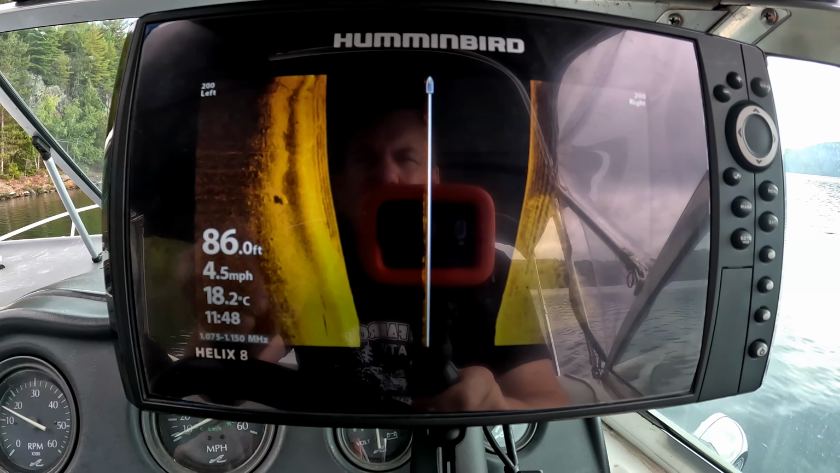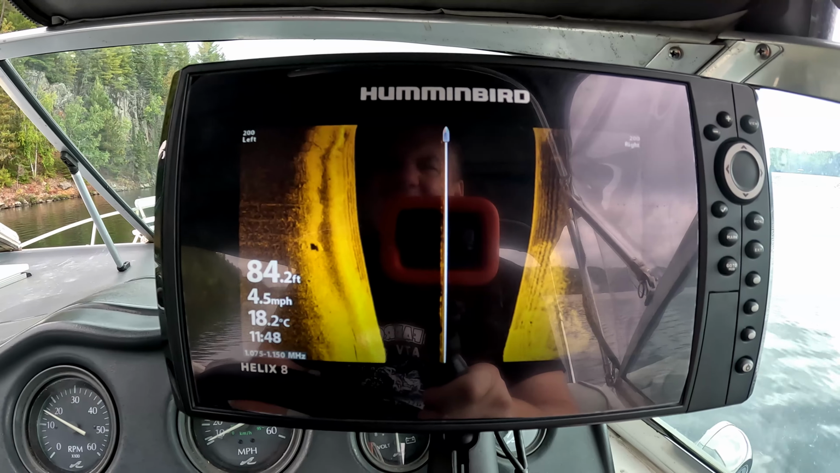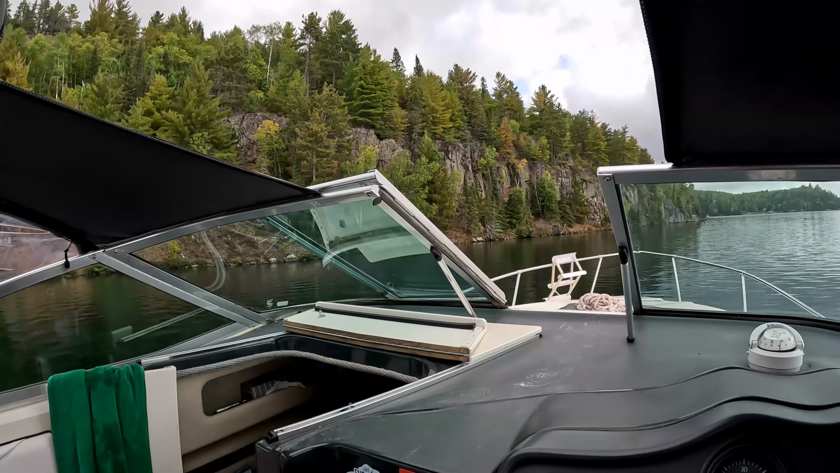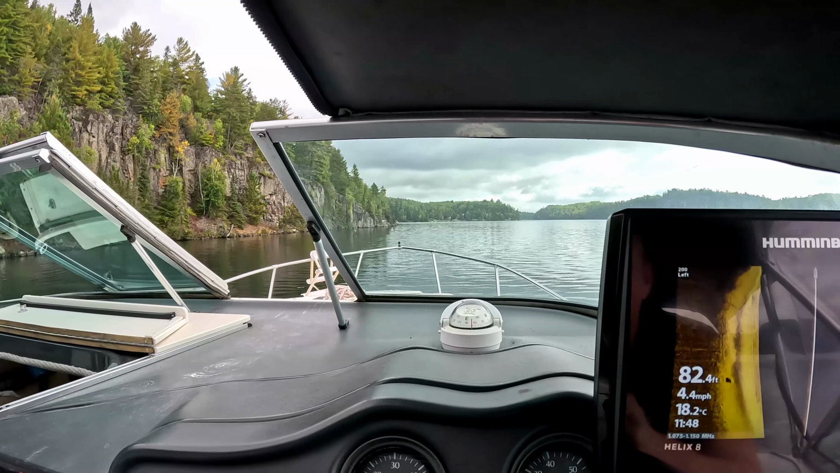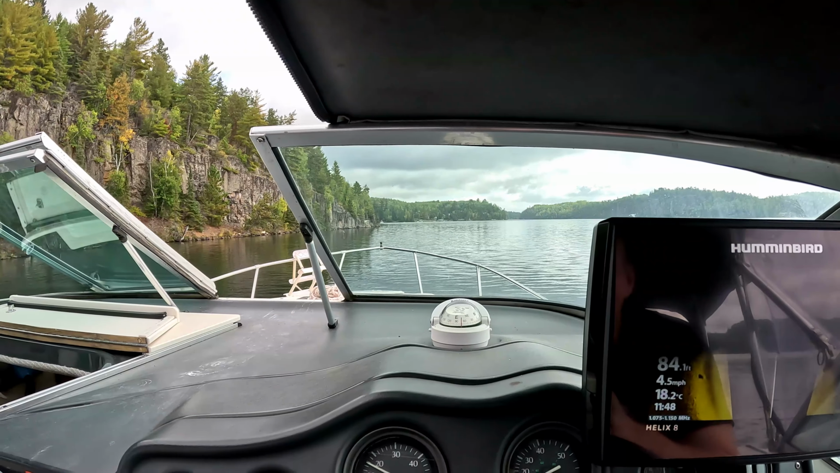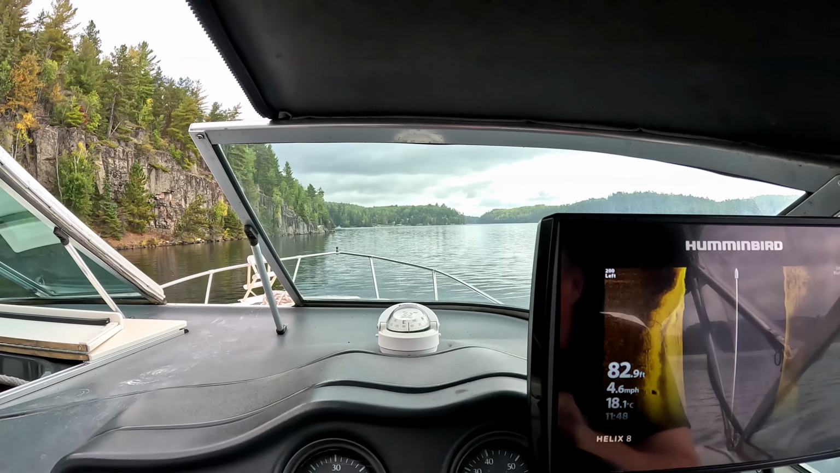There would be a big rock that would have rolled down off of the little cliffs there. We're just side scanning our way down here. We're not even at the area yet. Not a big lake though.